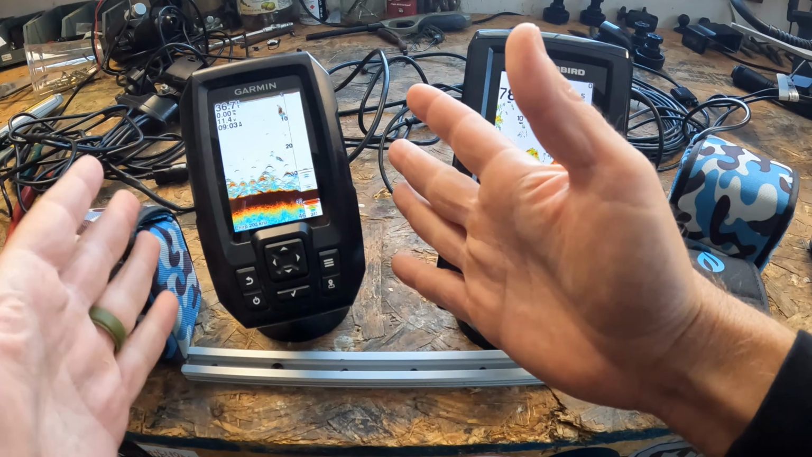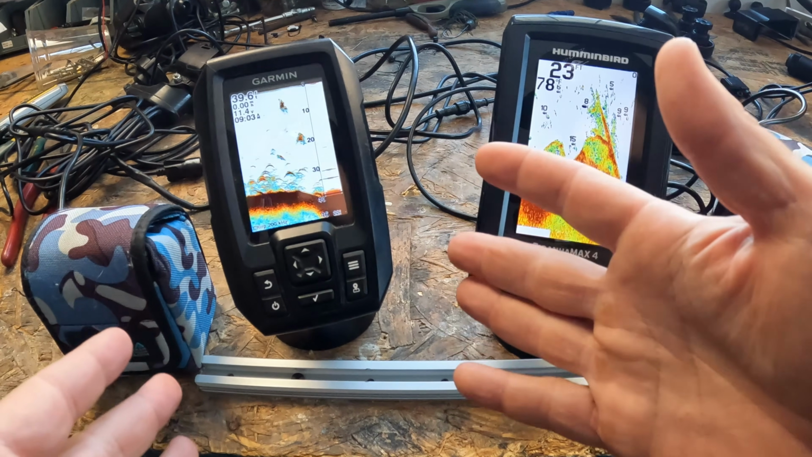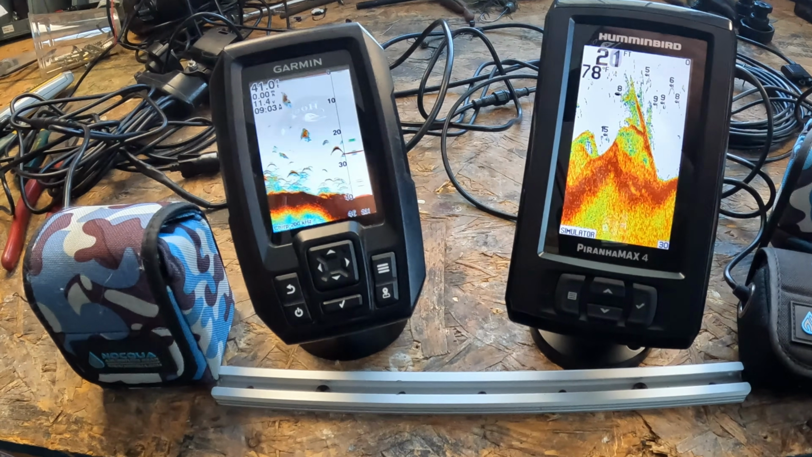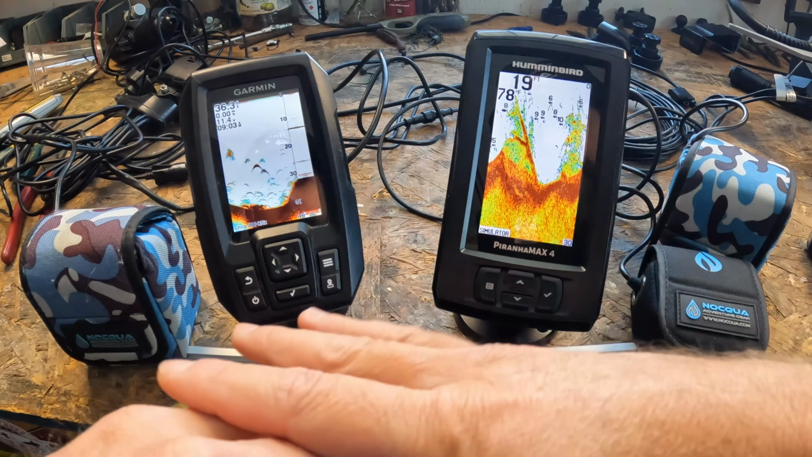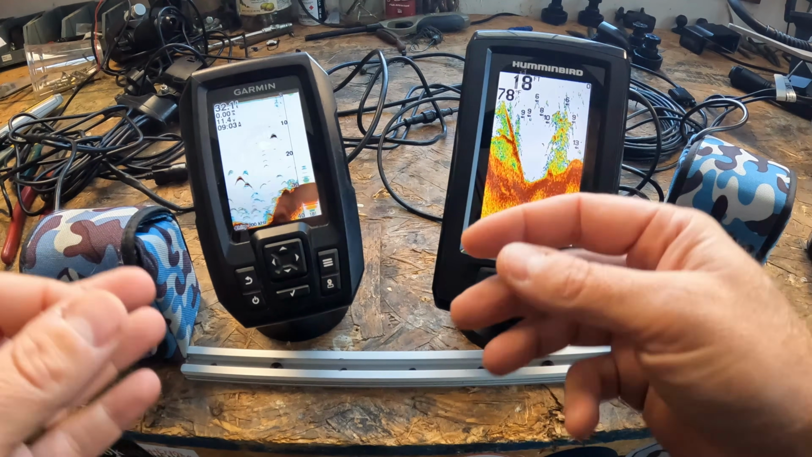So first up, let's talk about the Garmin Striker 4. This is a dual beam transducer. You're gonna get the option for a manual 77 kilohertz, a manual 200 kilohertz, and it is CHIRP capable. I think CHIRP stands for compressed high intensity radiated pulse or something like that. Essentially, it scans a variety of different frequencies and gives you a more comprehensive reading.